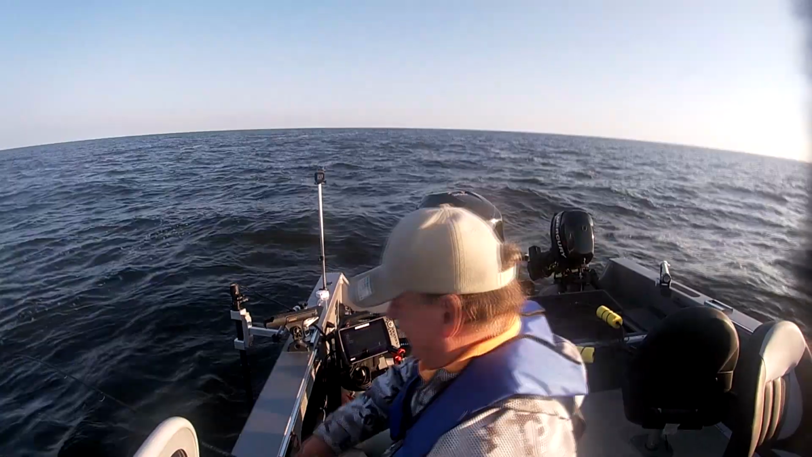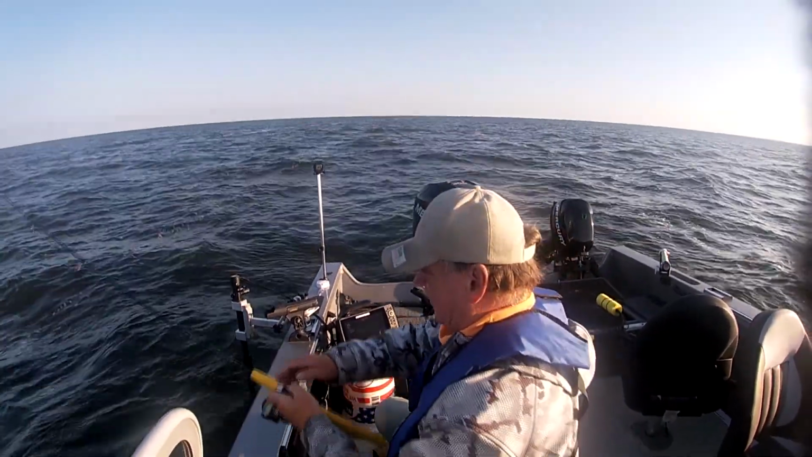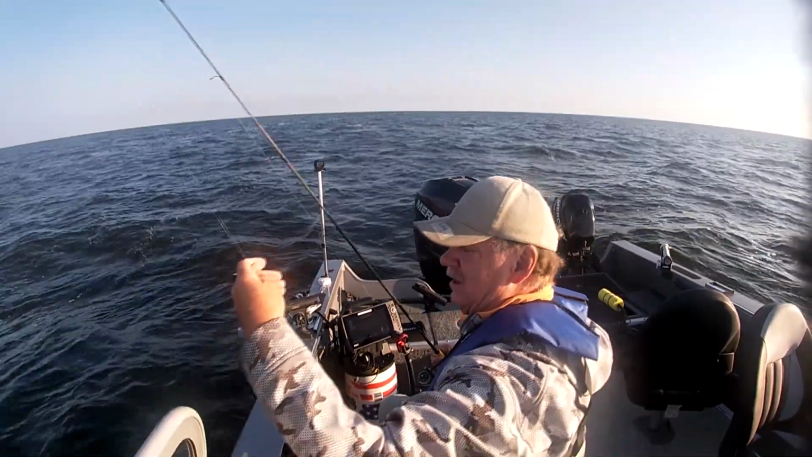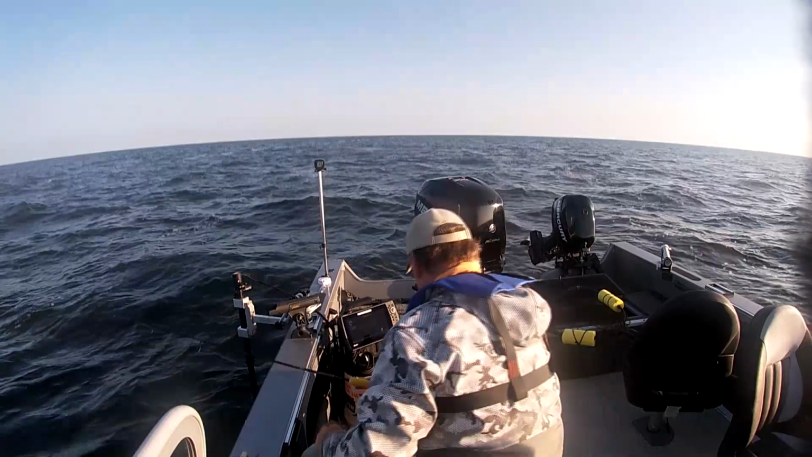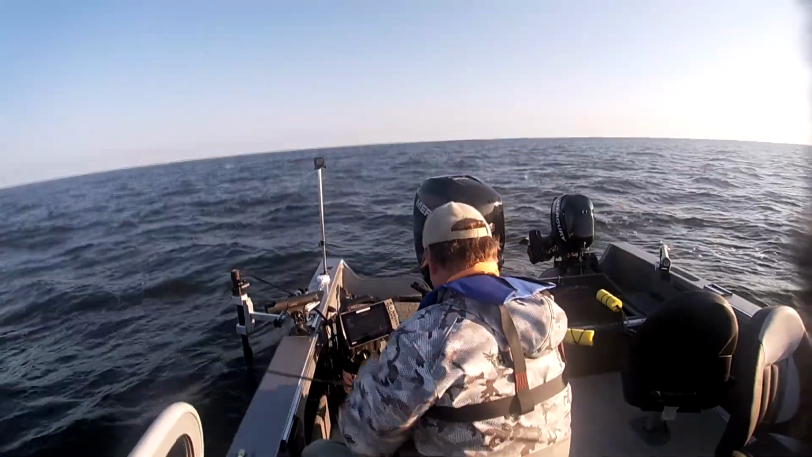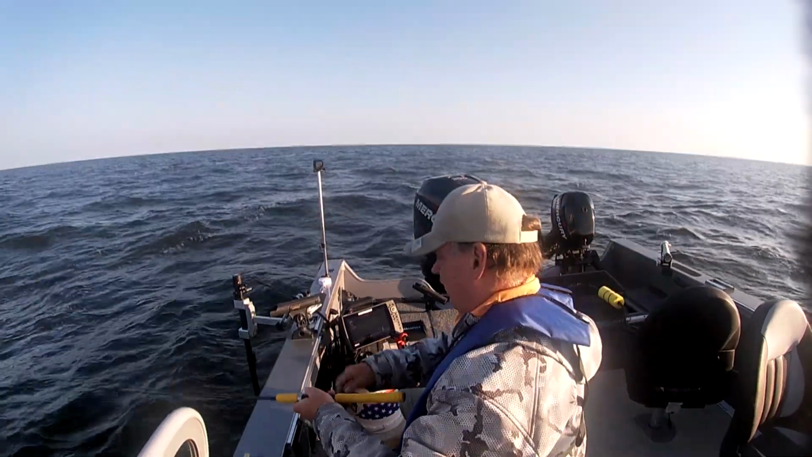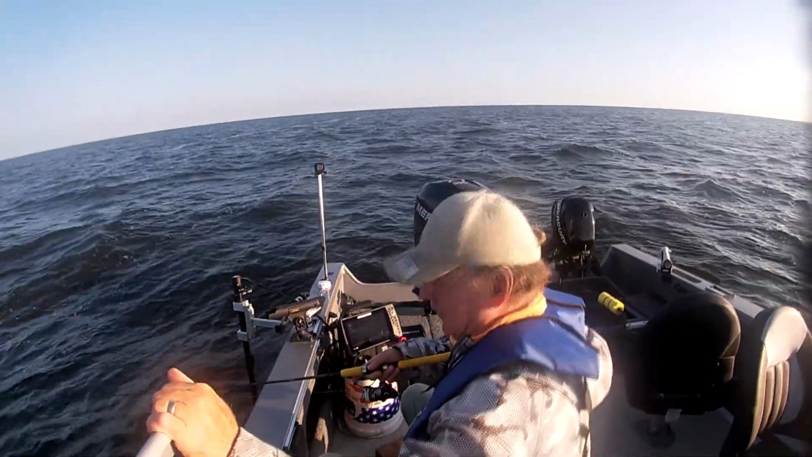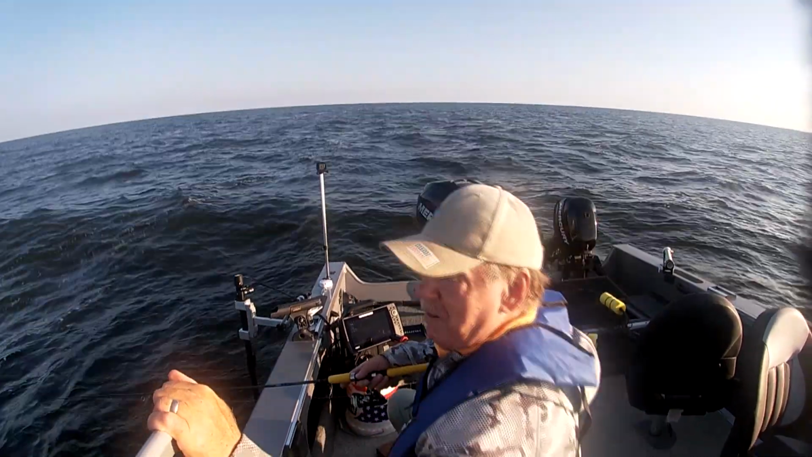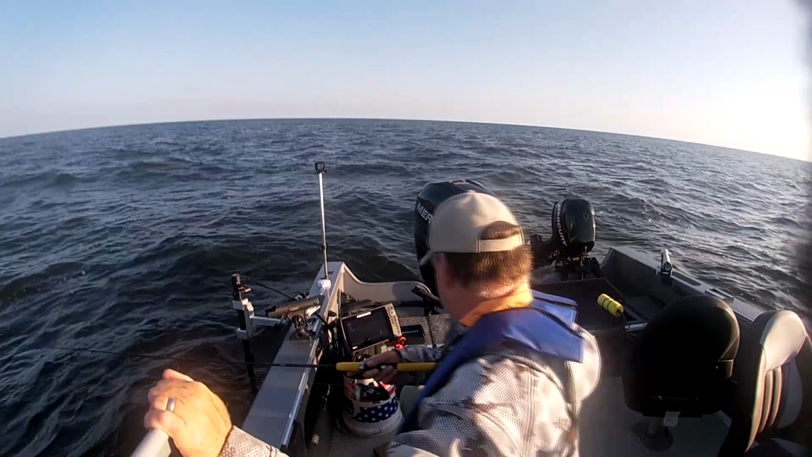I just got the Mega Live in the water and I got my first bite. It took a couple of minutes. Well, the bait's still there good, but he's bit. How about that? There's fish down there really good on the Mega Live. It's funny how often that happens. You get bites almost right away. Sadly, it doesn't stay bite. There's no reason it couldn't.